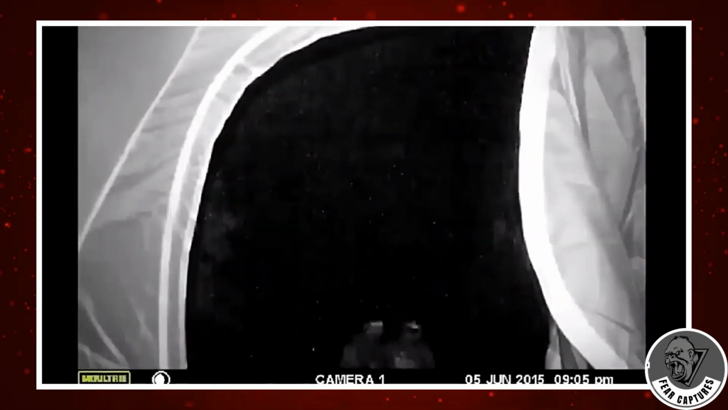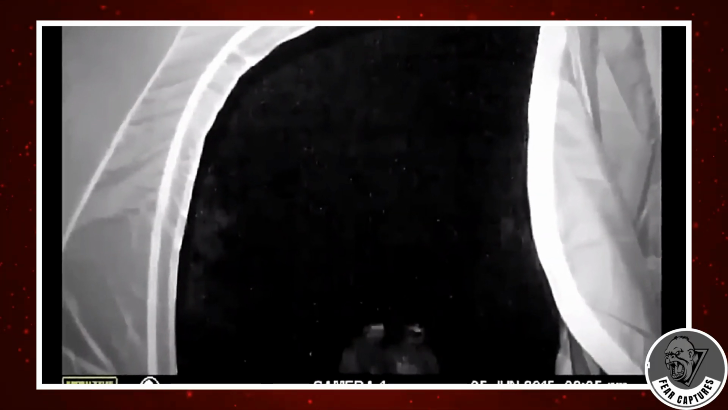2 men pass by the lens, average height, average build. But then, something else follows. Something that dwarfs them entirely. Lumbering into view comes a figure, at least 8 feet tall, moving with a slow, deliberate confidence that chills you to the core. This isn't some blurry speck in the background.